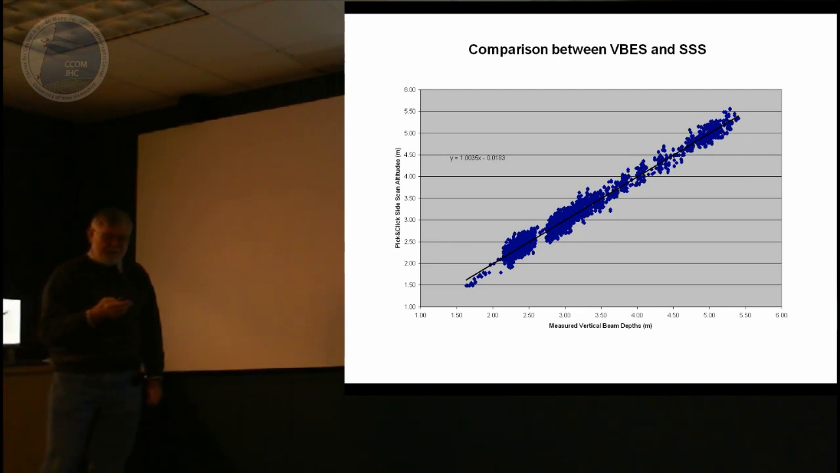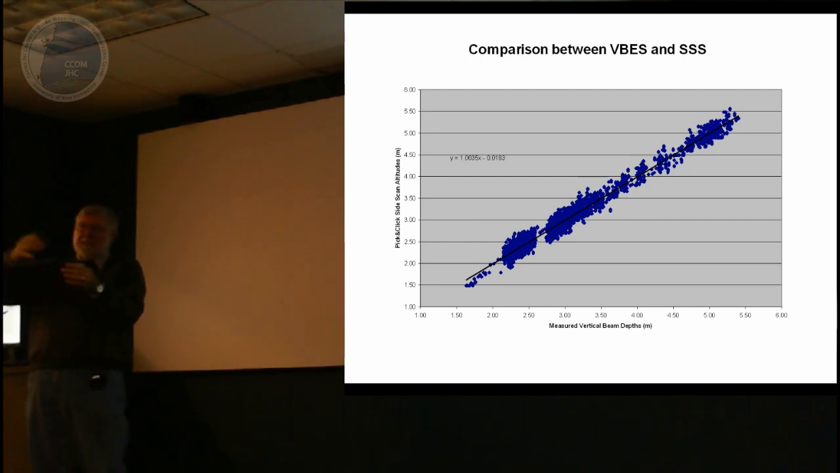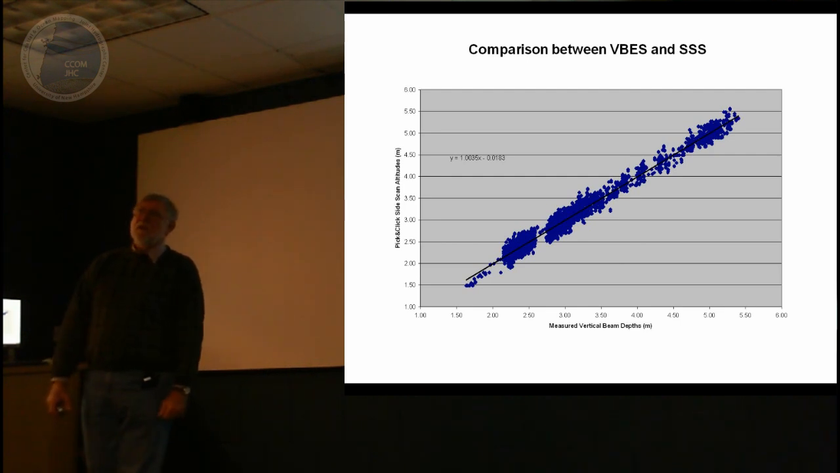But just to be sure that they really work the same, we did a comparison between the vertical beam depth just before a side scan, and then took the next side scan that came along. In the comparison, there's a very good agreement with about 11 centimeter uncertainty. Well, 11 centimeter RMS.